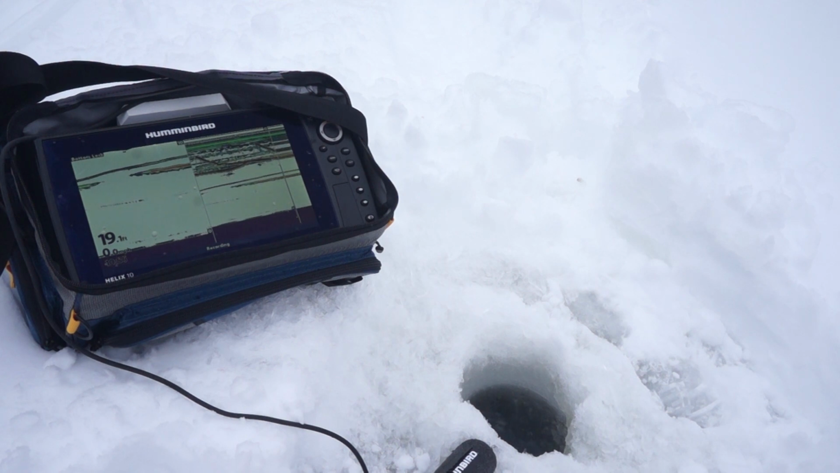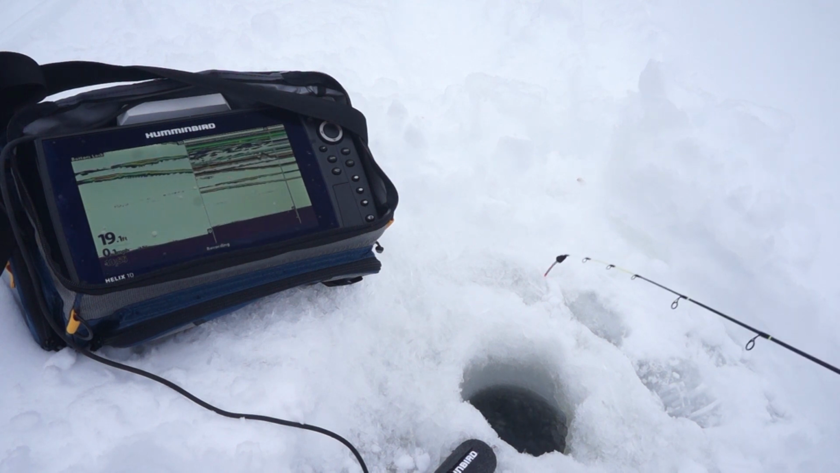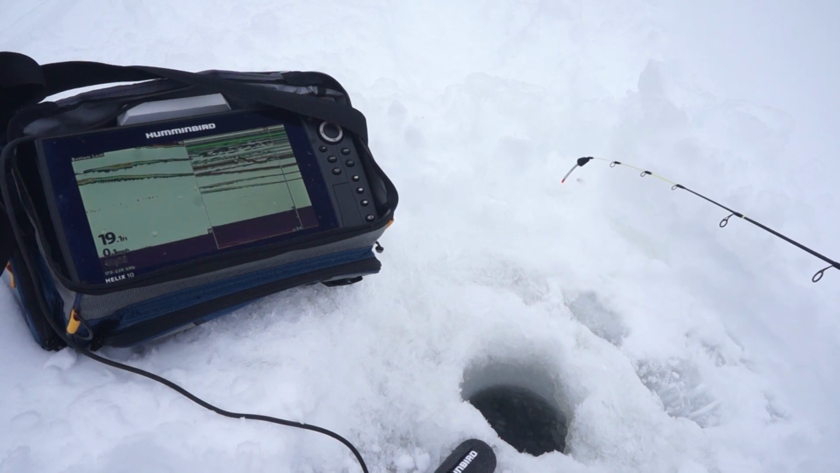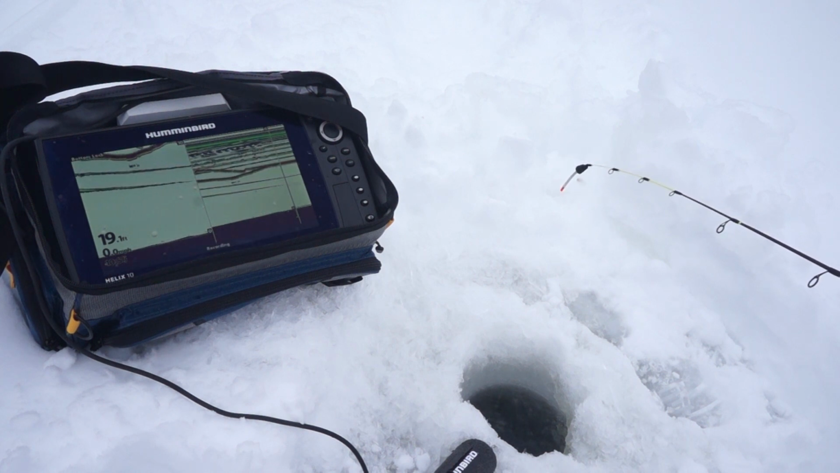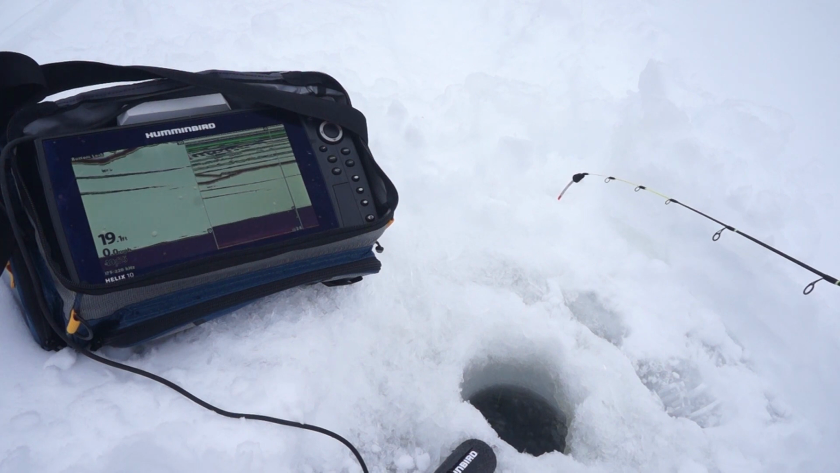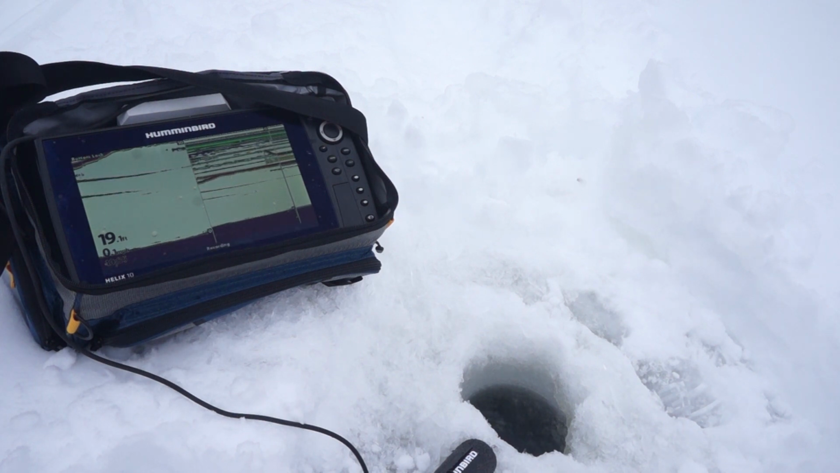Their bite is ridiculously tight. Go to set the hook and freaking yank it right away from him.